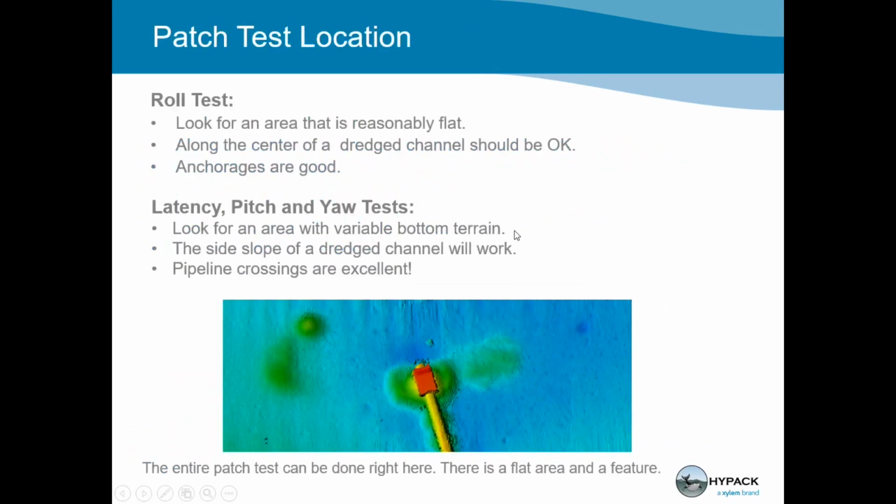Okay, so one of the most important things when you're doing a patch test is to find a good location. And what we need for the roll test is an area that's reasonably flat. And along a dredge channel, it's usually pretty good. Anchorages are good.